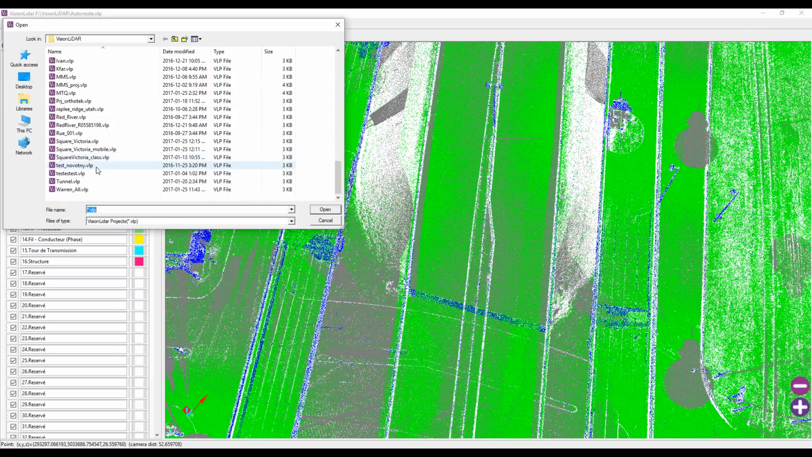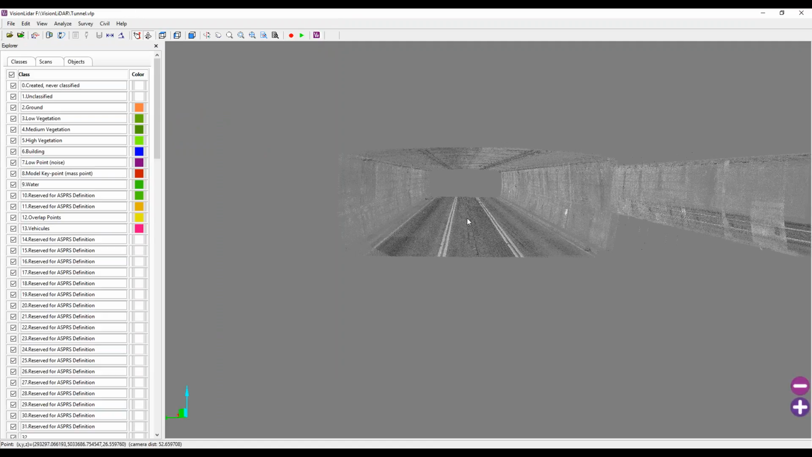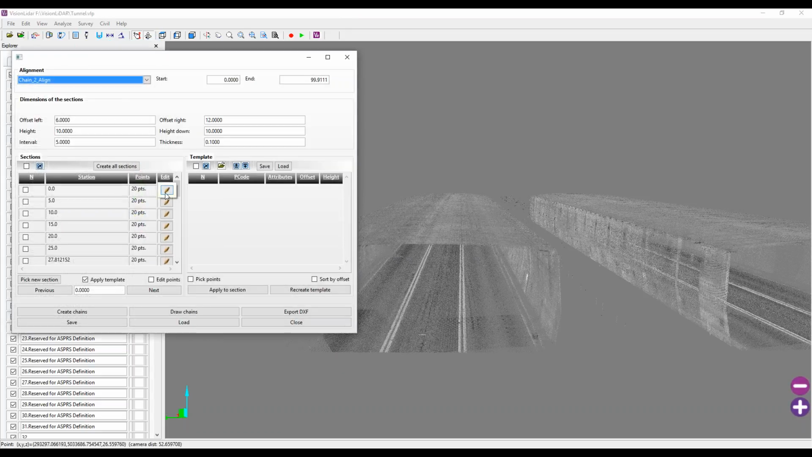We have a similar example here where we had to vectorize a tunnel. So this was done as well. I think we have it for this one as well here.